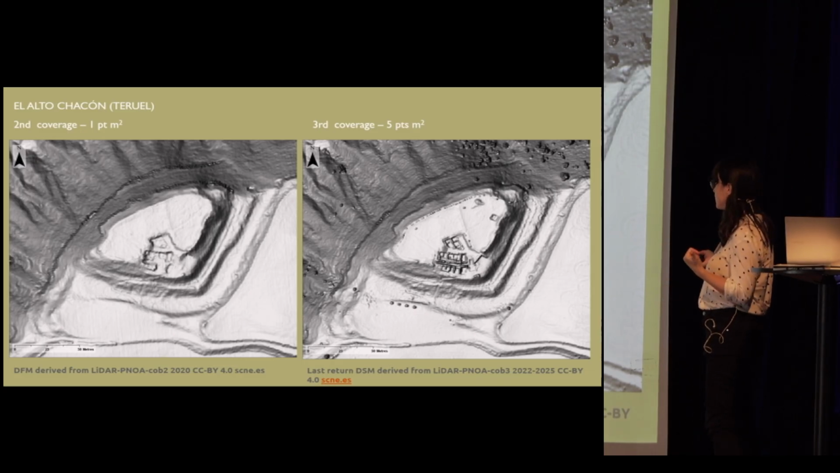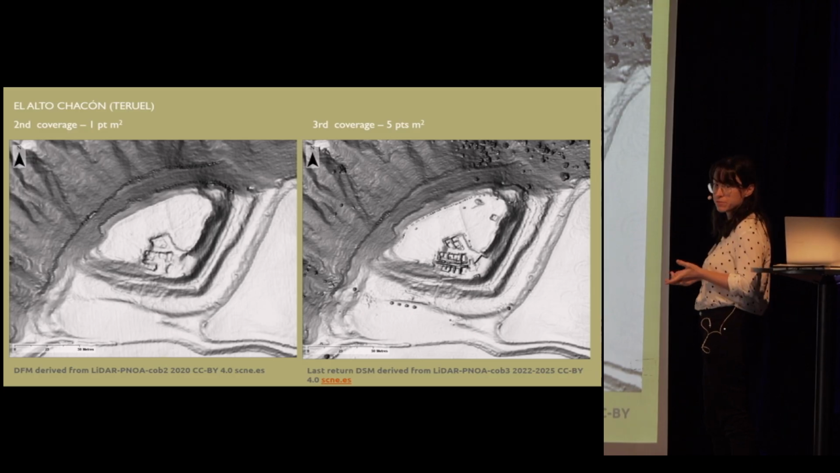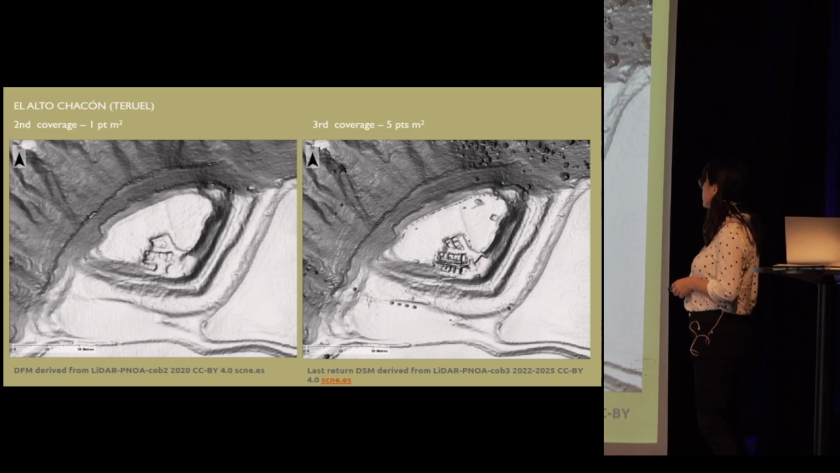As I said, in this coverage the classification is not very good, so I tried to reclassify a little bit, but in the end I saw that using just the last return points worked quite well in this site, since it doesn't have any high vegetation. But as you can see, even 5 points per square meter is not very good either.